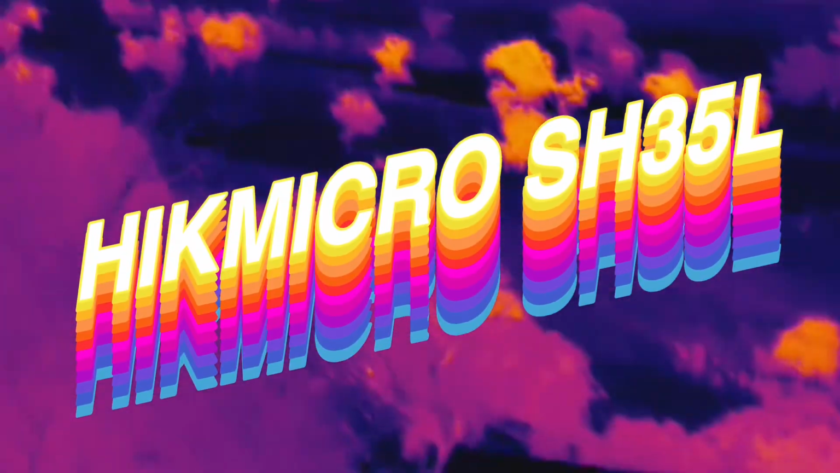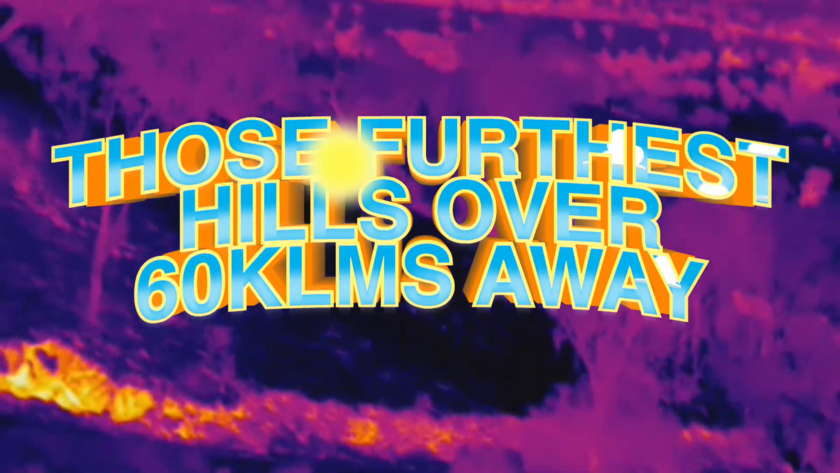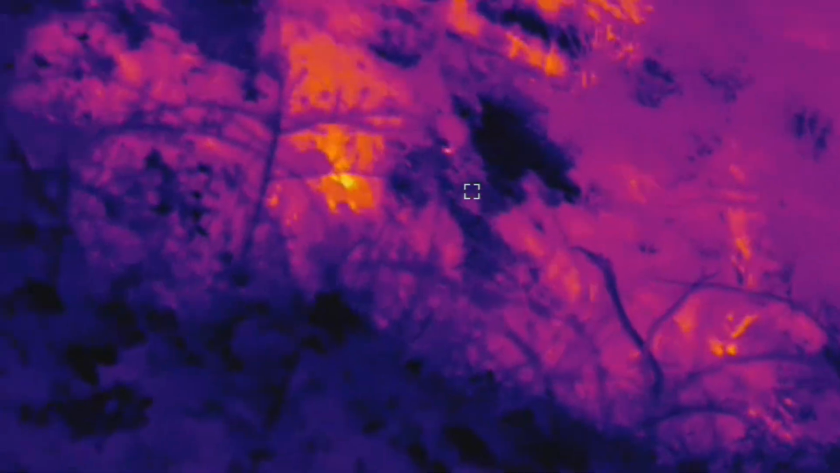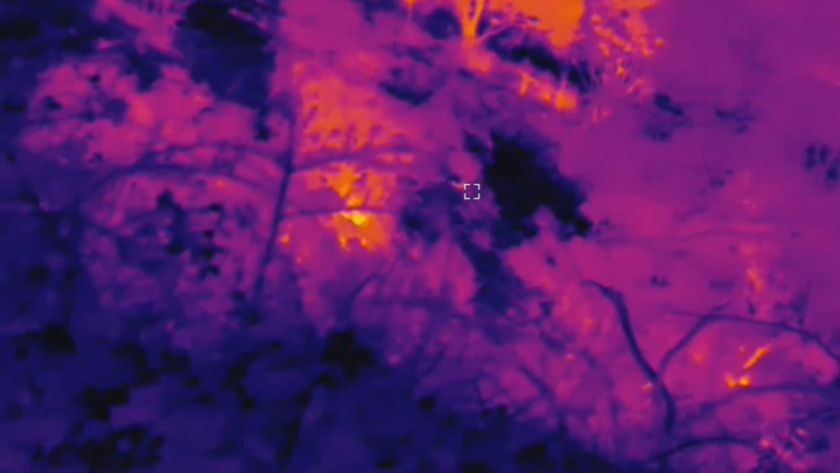There you go, that's the fusion. Looking right out west now. I'm on a massive hill, mountain actually, in the central west, and that's the colour palette. I've got a reel or something down there in amongst some trees. Look good in their pops.